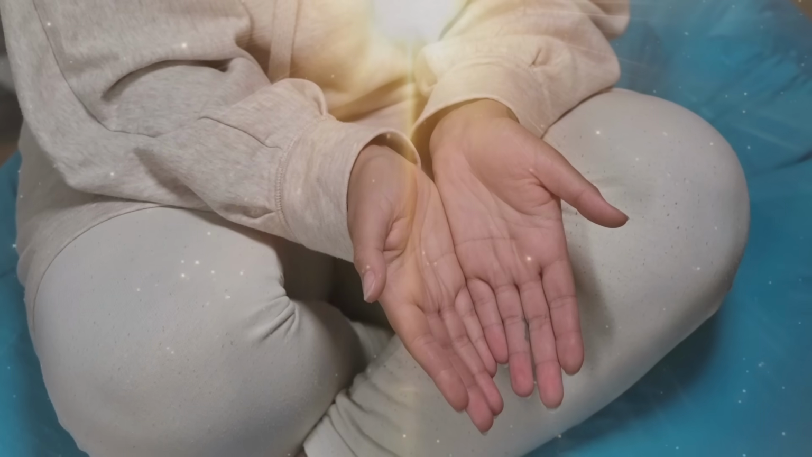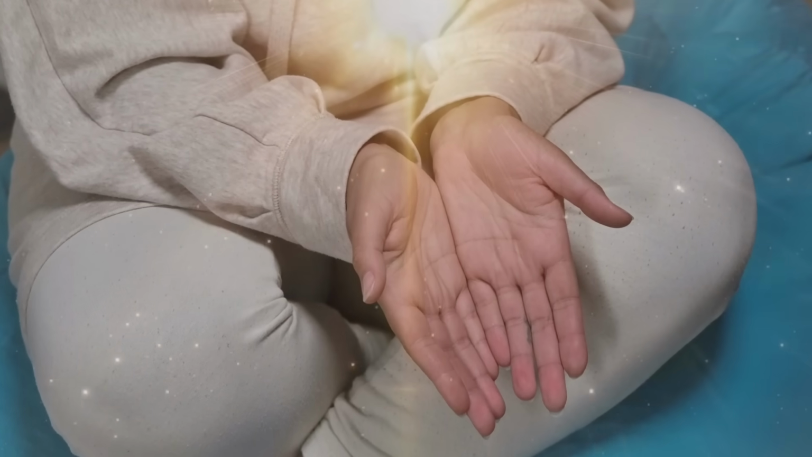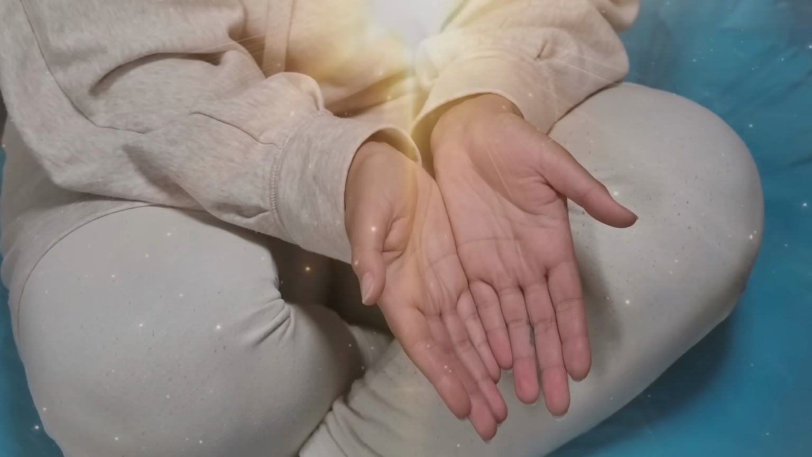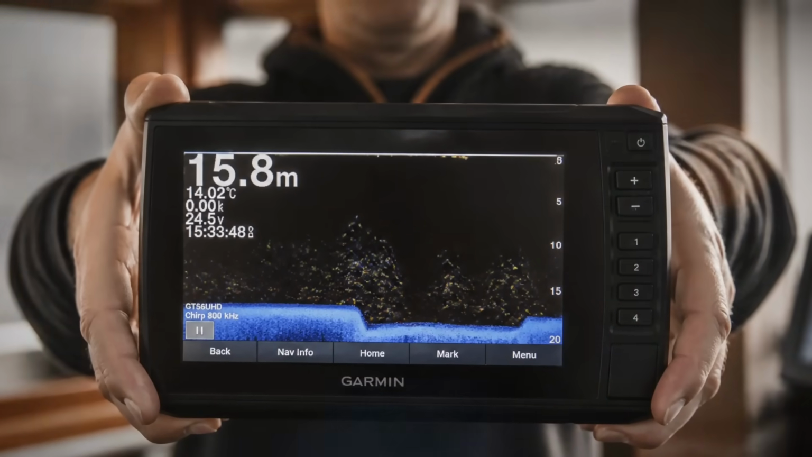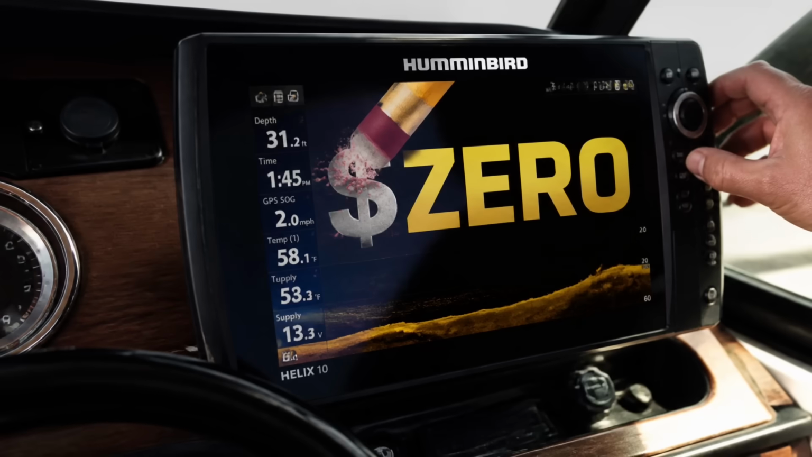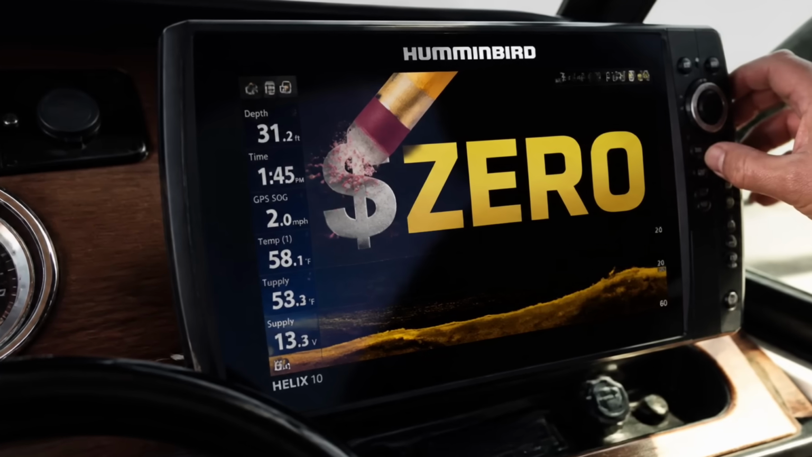So let me be clear about why I just dragged you through all 8 of those. The point was never to make you paranoid about the electronics on your own boat. It is the exact opposite. It's to hand you back the screen you already paid good money for. Because every single thing on that list has a fix, and very nearly all of them are free.